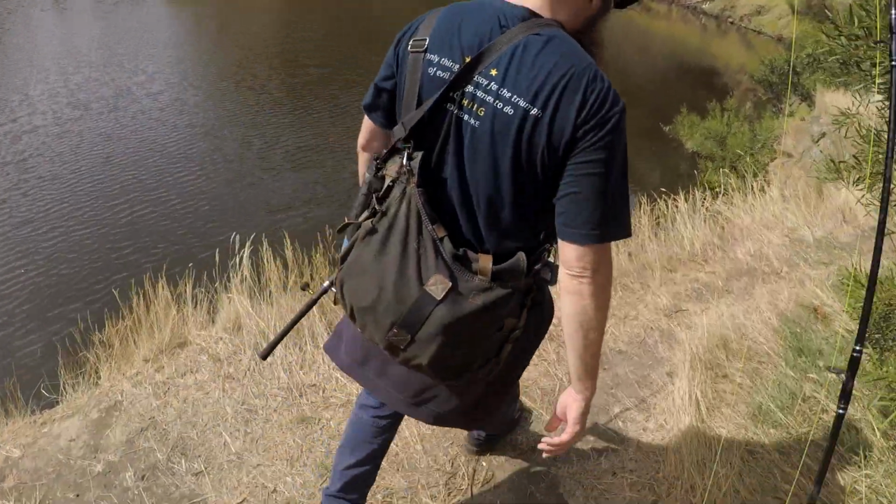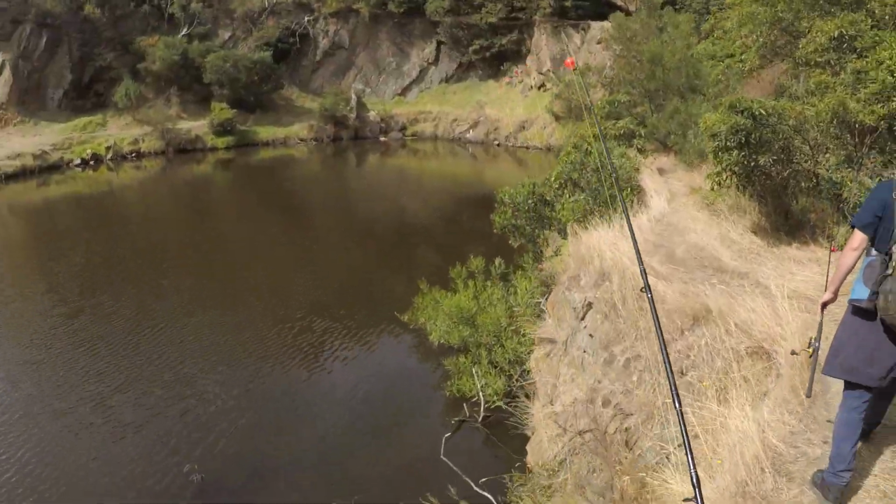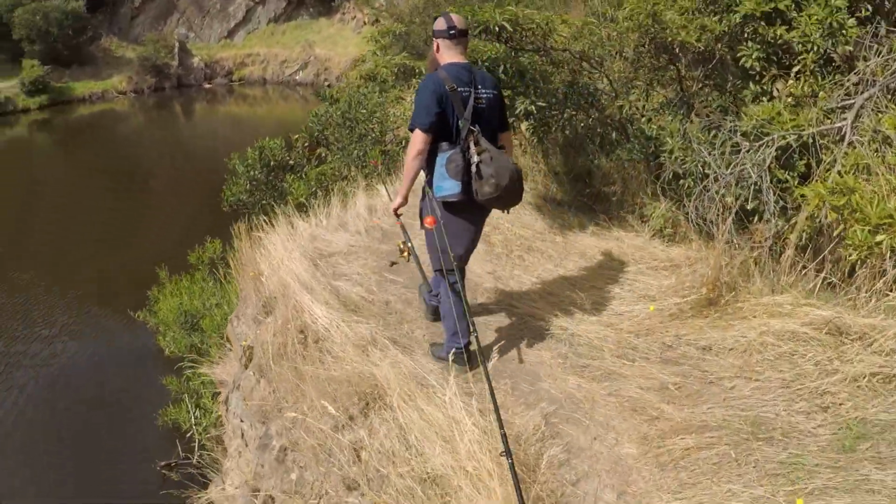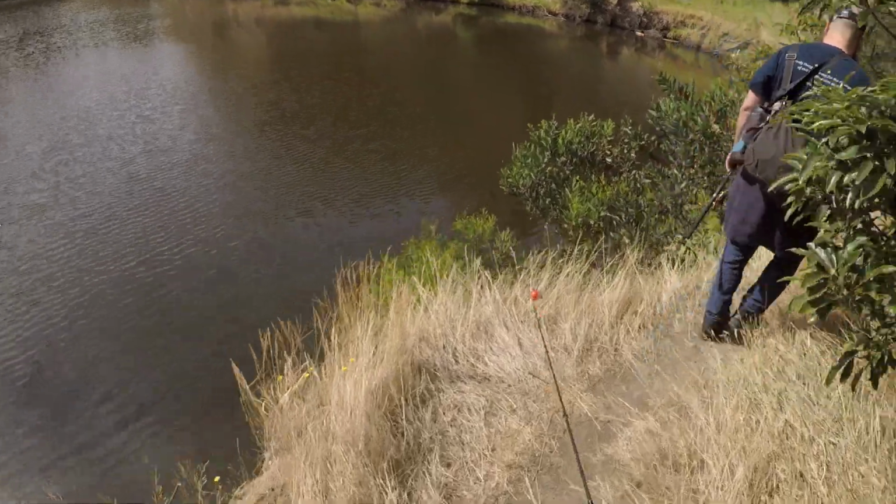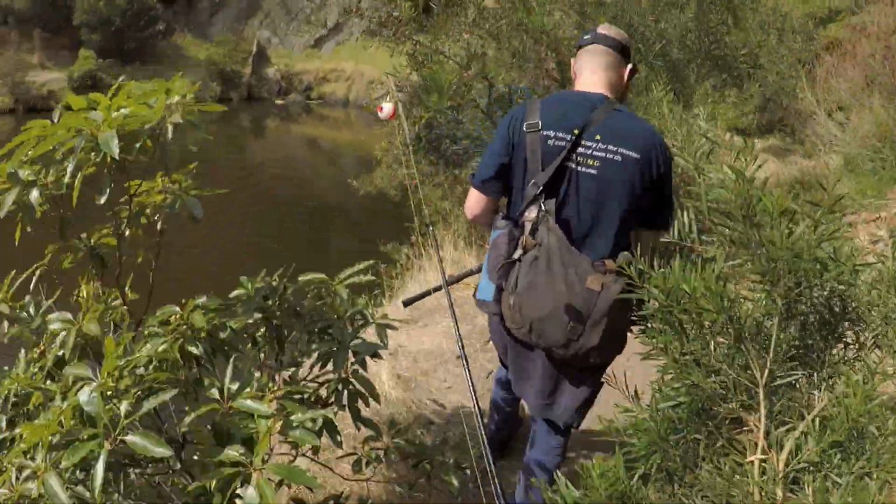I'll take point since I've got the snake-proof boots. Yeah, around where that grass is very snaky. Very snaky.